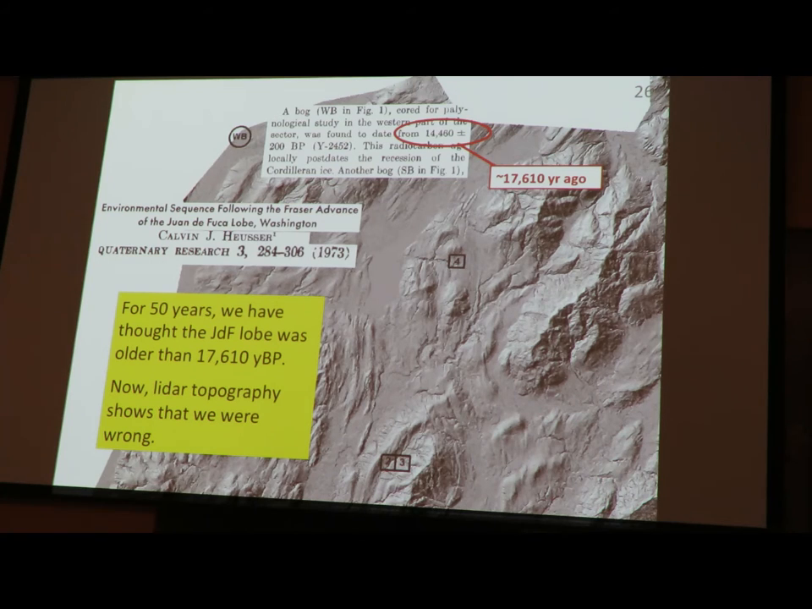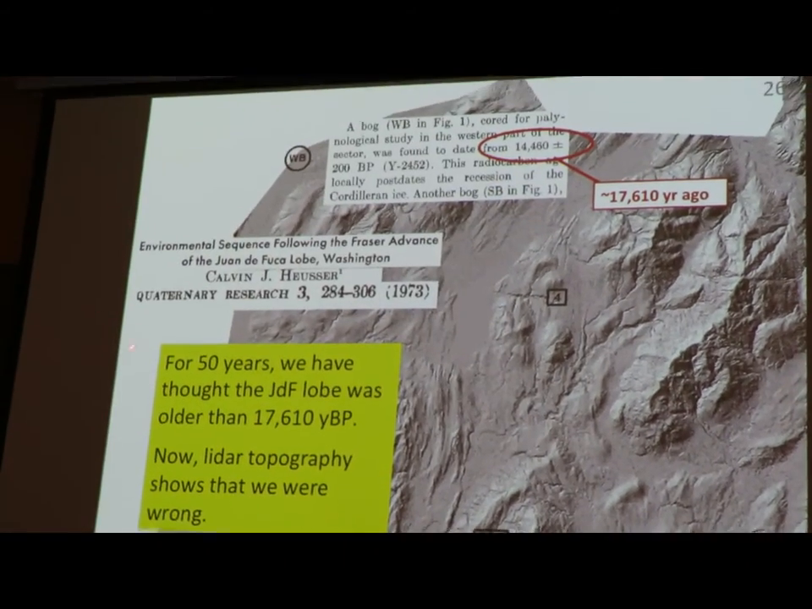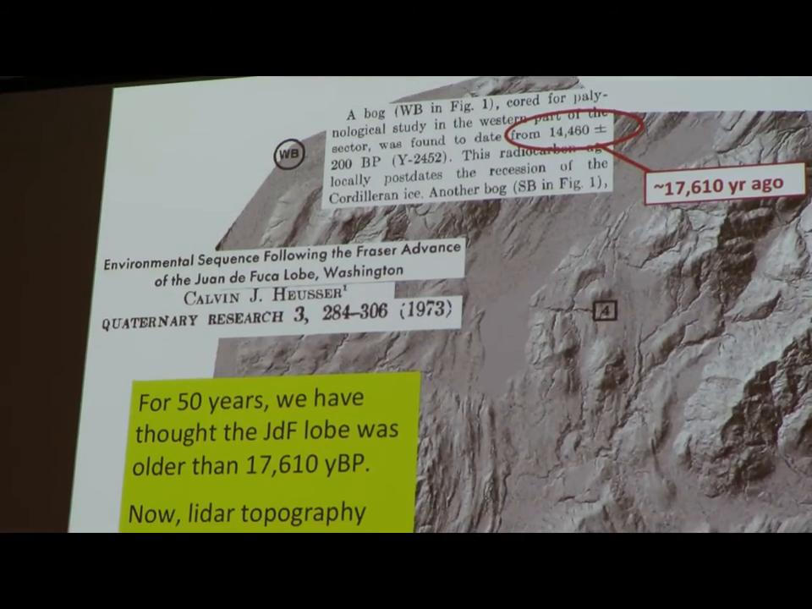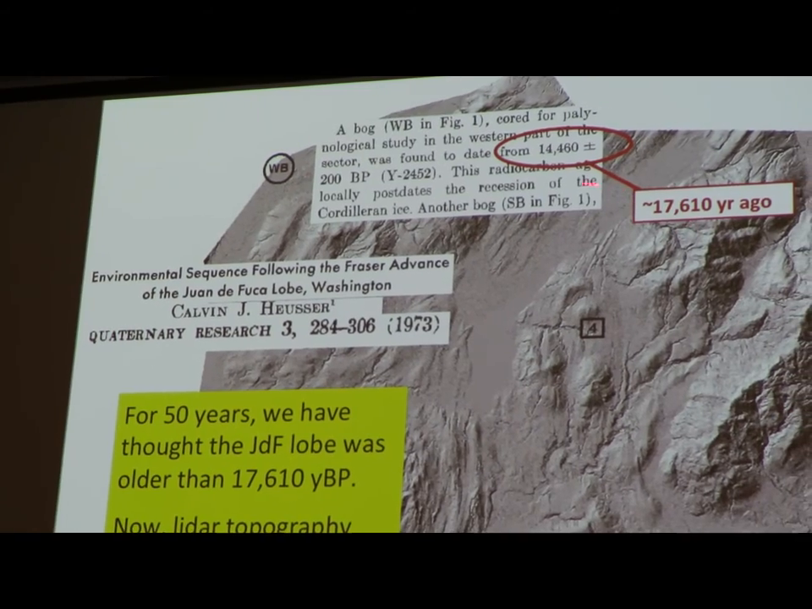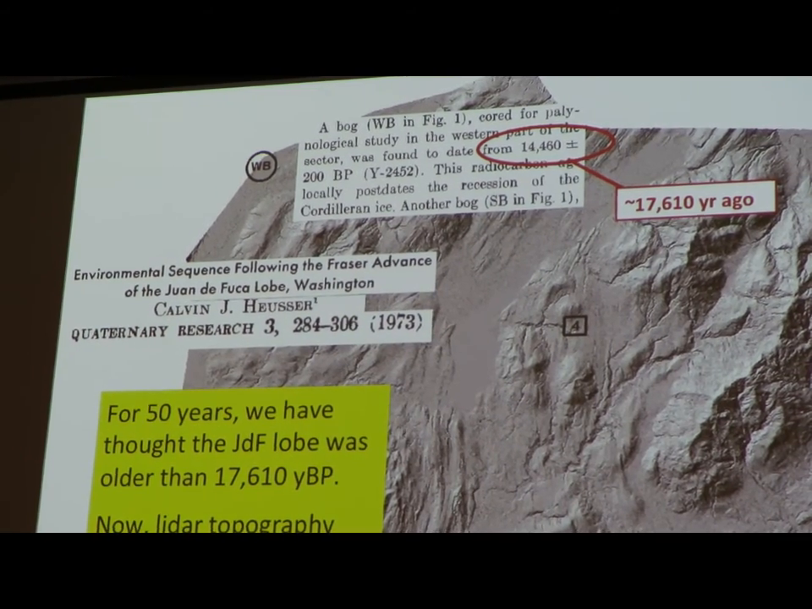But he found samples he could date from the recessional sequence after the Juan de Fuca lobe was here, and published an age of 14,460 radiocarbon years from the bottom of a bog just northeast of Lake Ozette, which sits over in here. And if we calibrate that age, given what we now know about the history of the atmospheric carbon reservoir, that's 17,610 years ago.